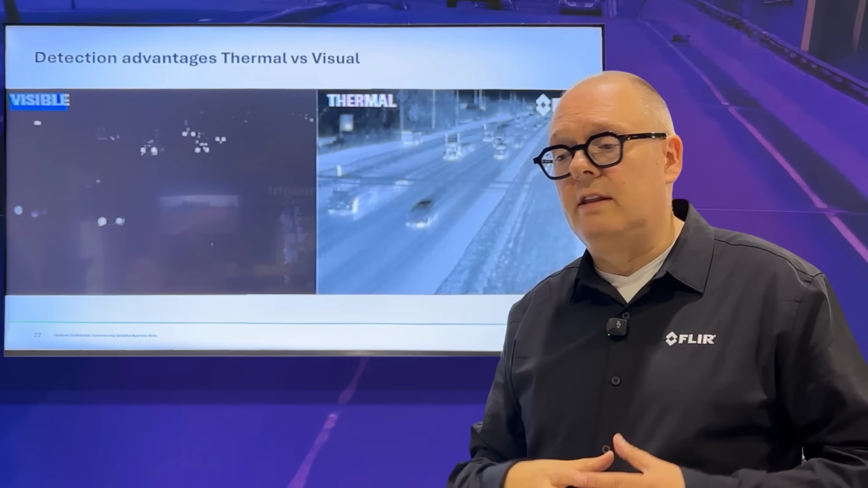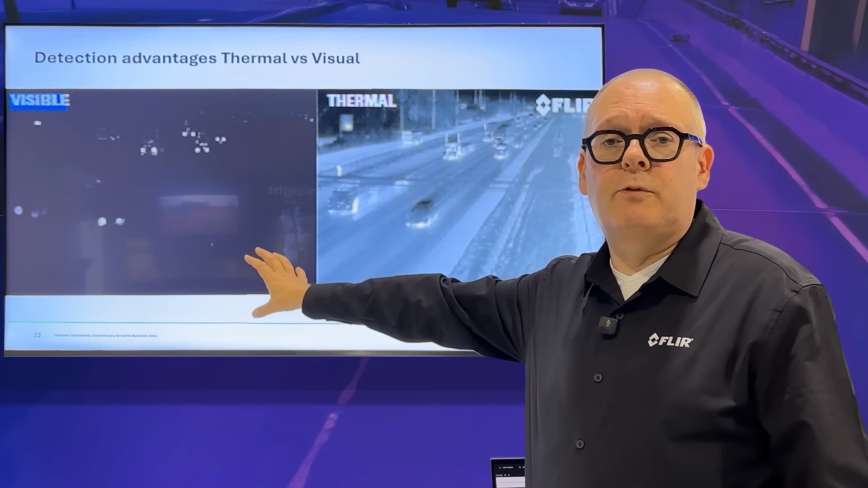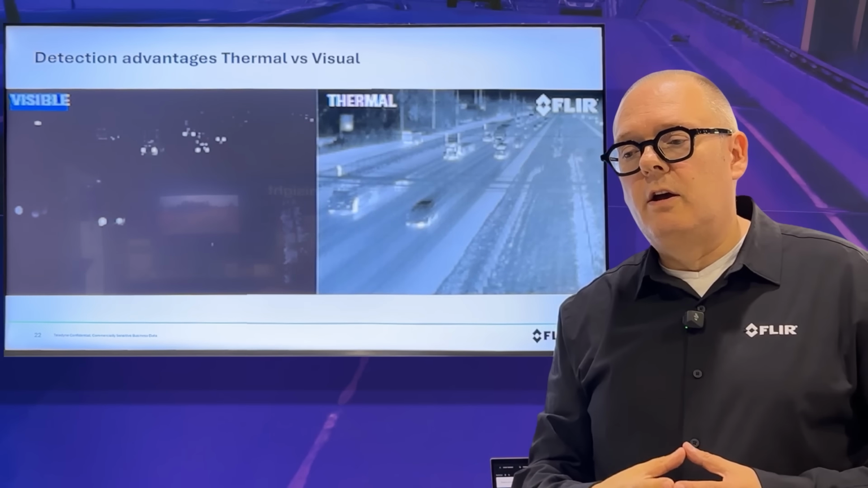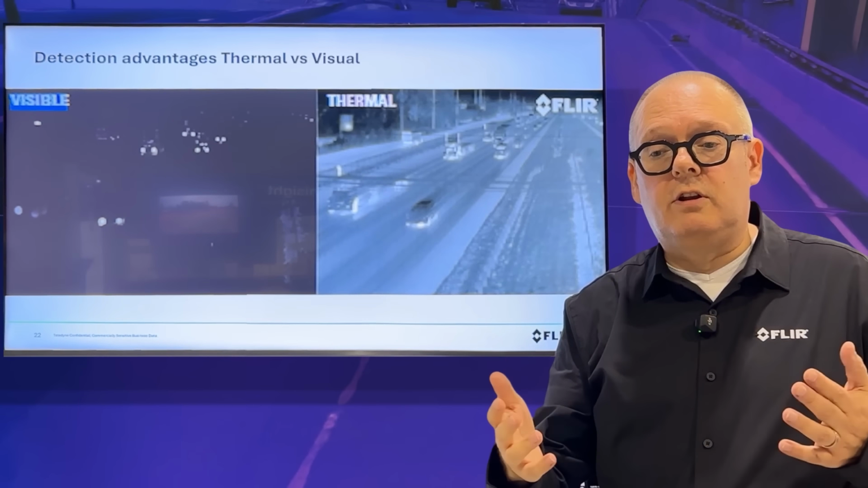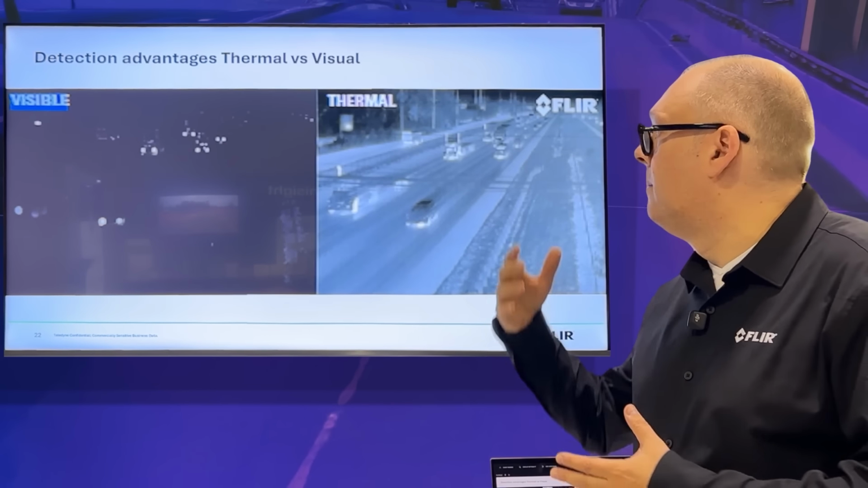So you can have a perfect system that during the day can give you a fantastic classification. During the night, in these types of conditions, only thermal can guarantee that you will still have the same quality of data that you would have during normal operation during the day with a visual camera. So I think these are a few examples of how thermal really helps us to remain reliable day and night, 24 hours a day, in all weather circumstances.